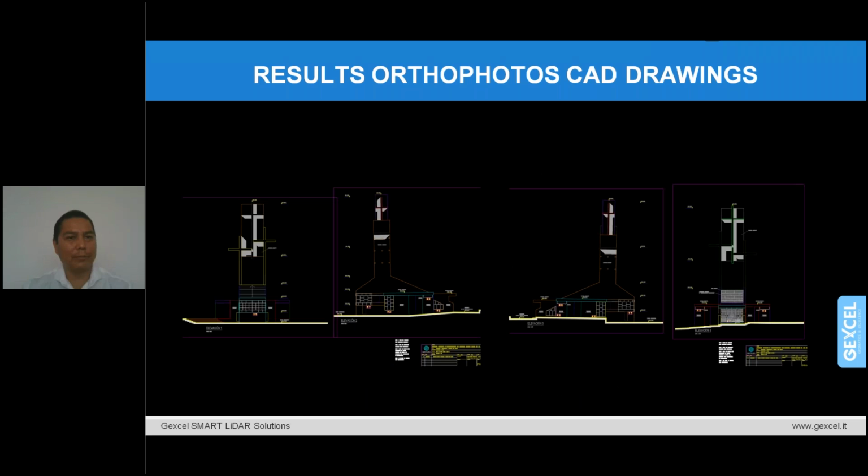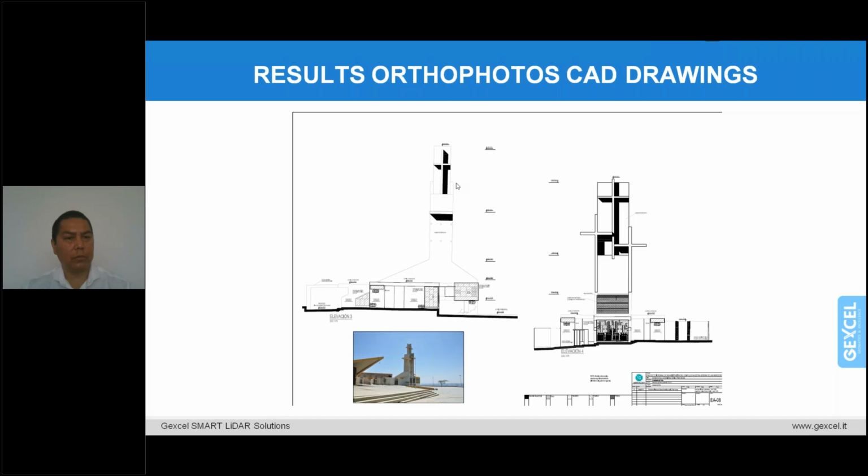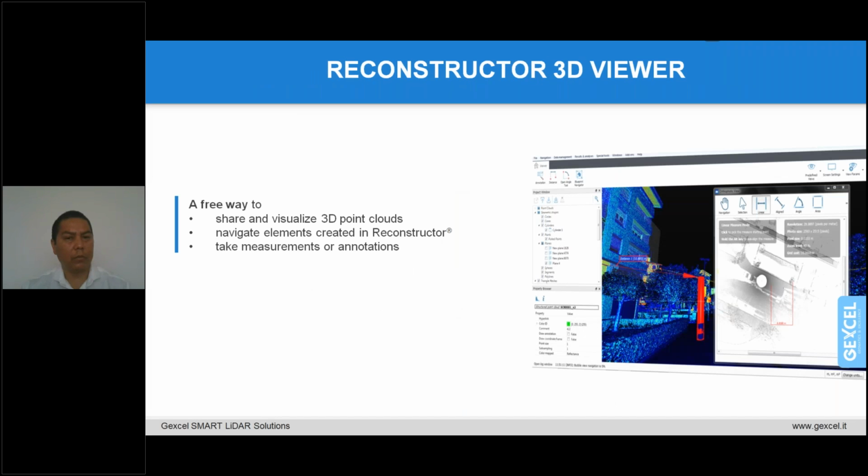So here we have also the CAD drawing, because of course everything has been then translated into 2D CAD that have been used later for the material map and all the other analysis. Here is the final drawing with also some pictures.